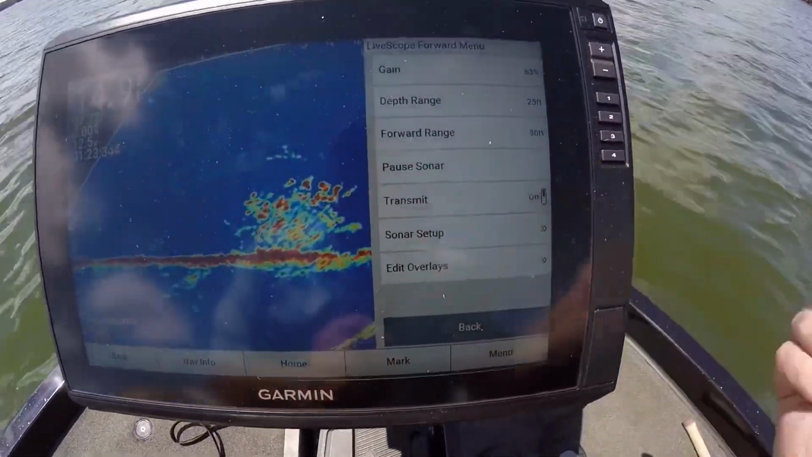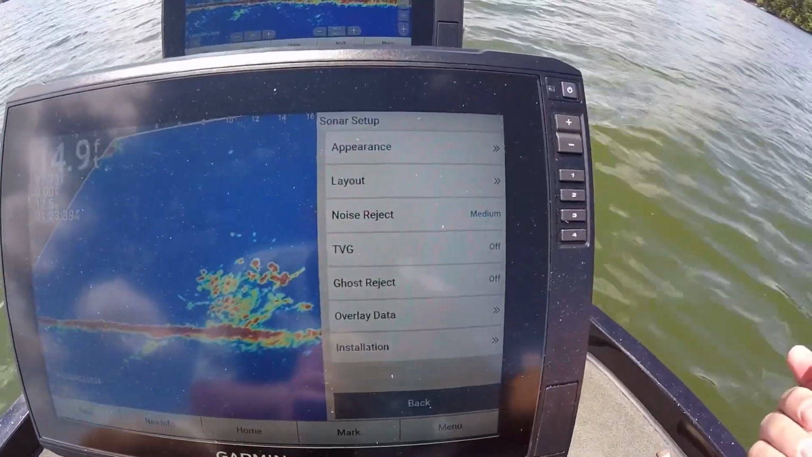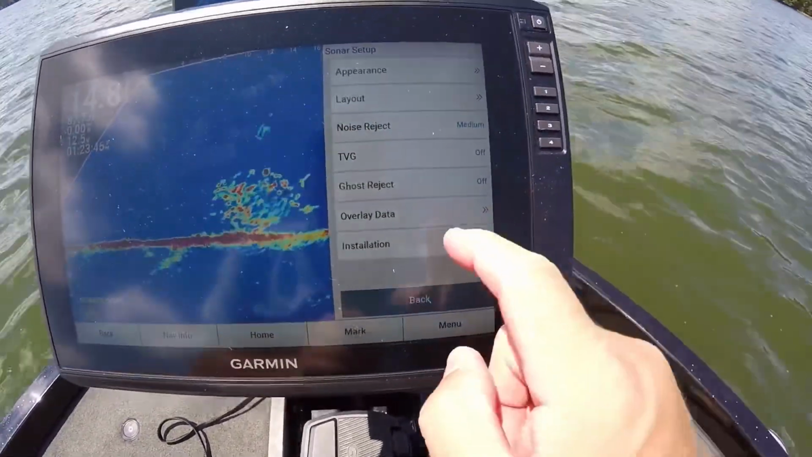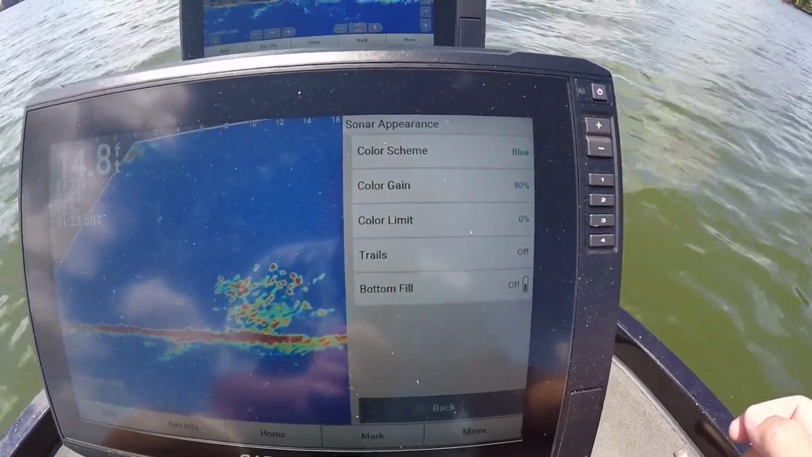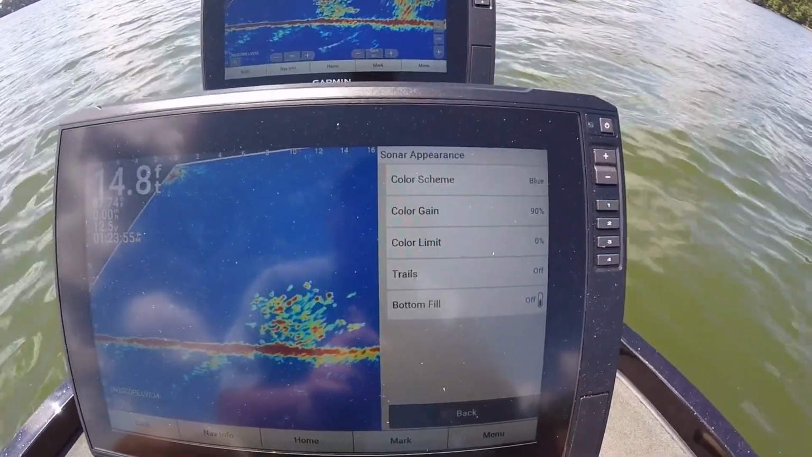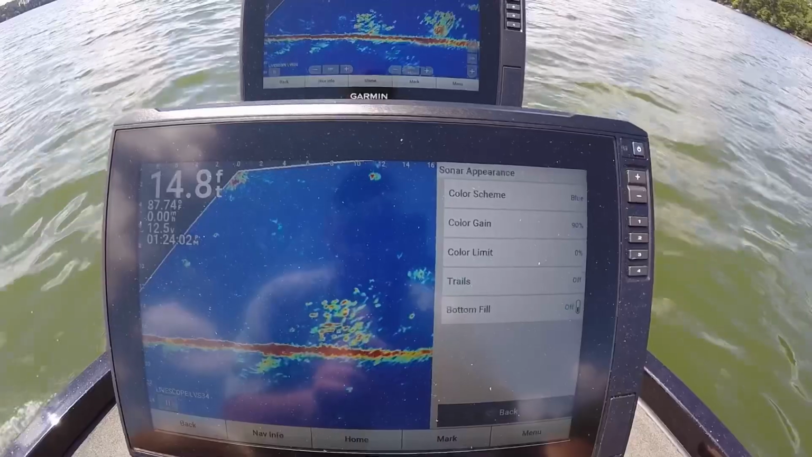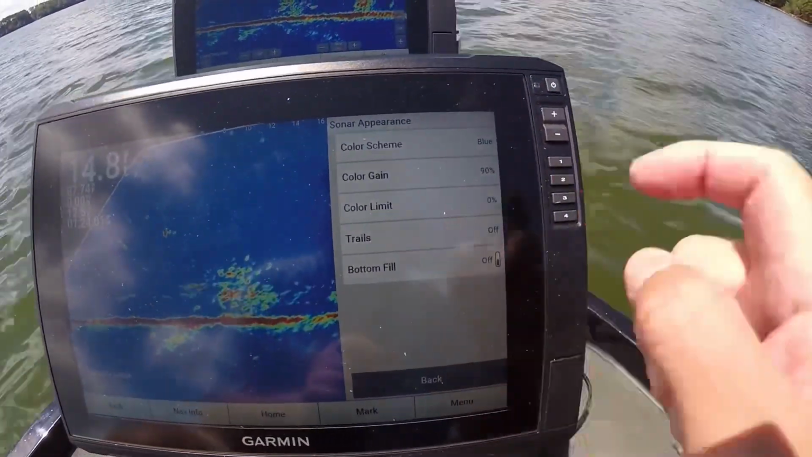Let's go to sonar setup. I've got noise reject at medium, TVG off, ghost reject off. Let's go to appearance. I'm on the blue. I just seem to see the blue. I can see it better. It just works better for me. I might try some different ones. I've been seeing that greenish color, green and black. I forgot what it's called. I might try it, but right now this blue works good. The gain's at 90, color limit's at 0.